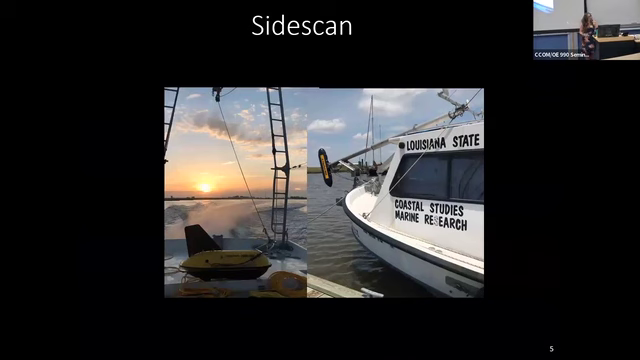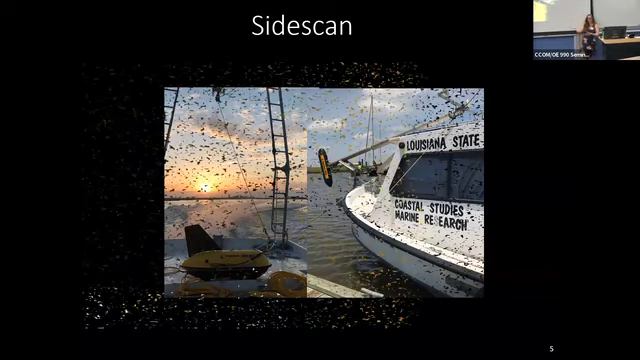So I use three different types of sensors in my research. Specifically for this project, I'm going to talk about all three, so we're going to go through all three. One of those types of sensors is called sidescan sonar. Basically, it uses sound, which travels through the water column and reflects back based on intensity differences of what's on the sediment floor. So a lot of people, when they think of side scan, they think of mapping, right?